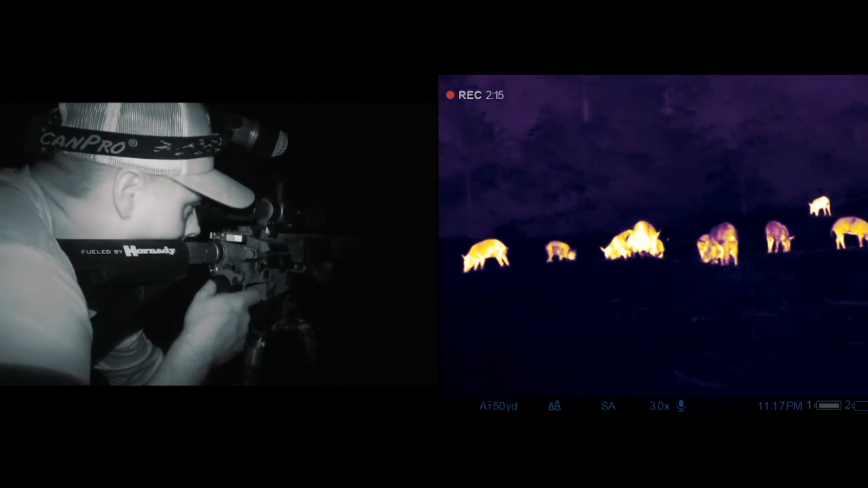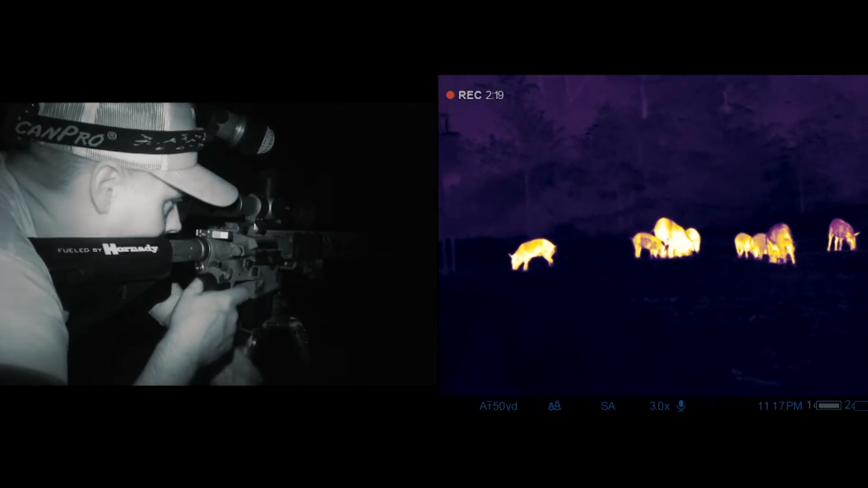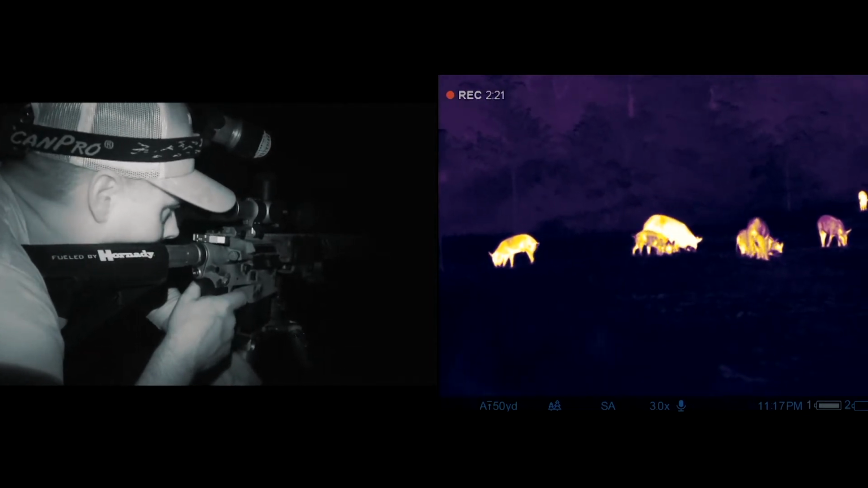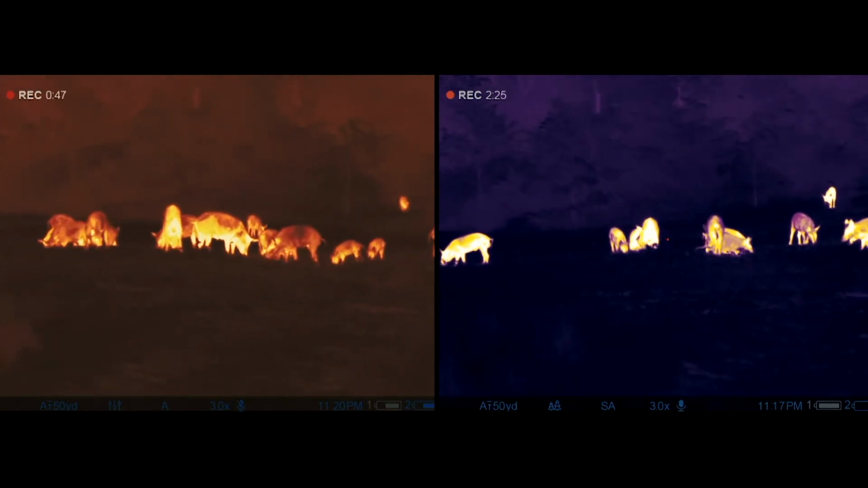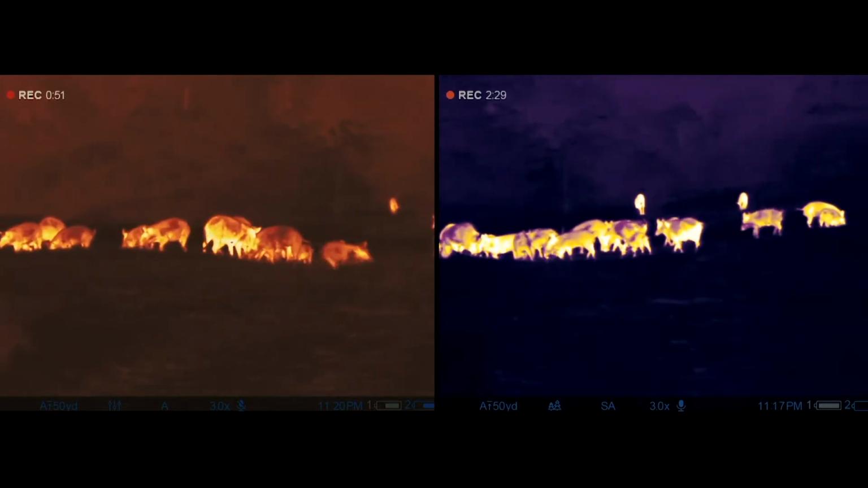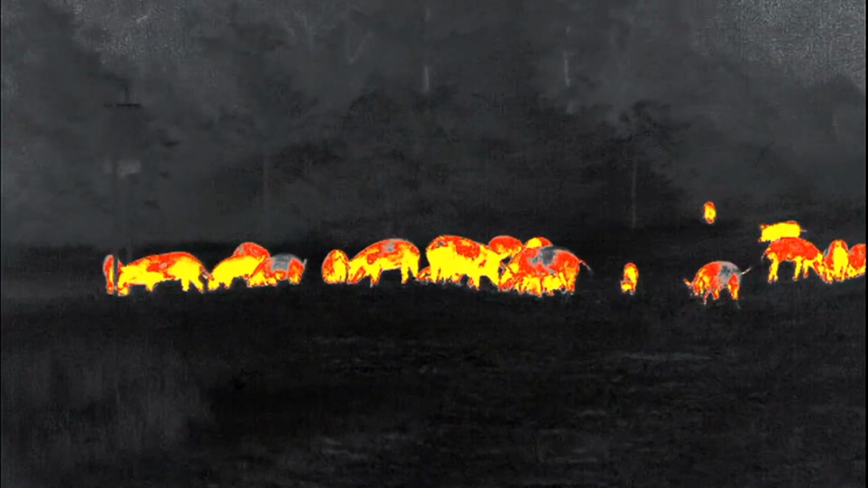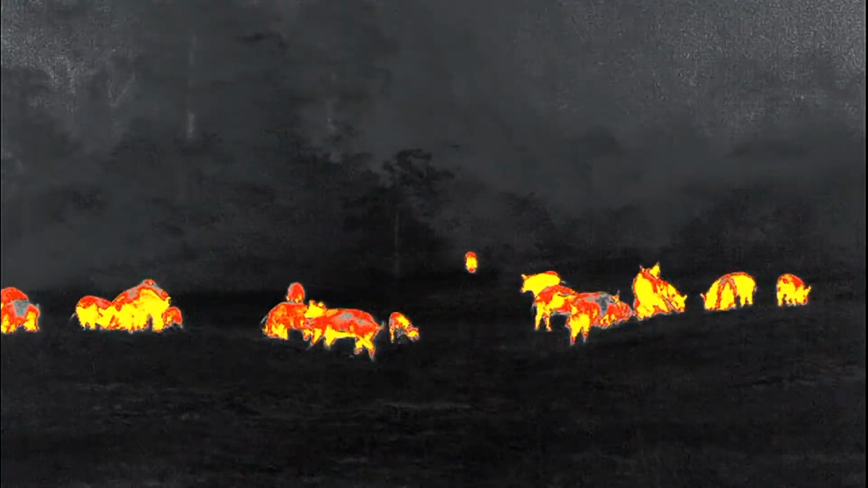That's yours that just walked in front of mine? Yeah. Okay, I'll shoot the one on the left. You shoot the one looking to the right. All right. But I got a butt towards me, hang on. Gee whiz. Swap.